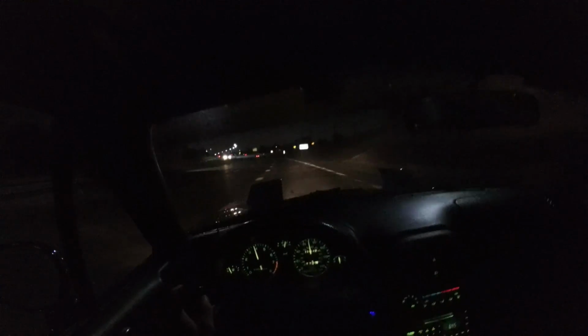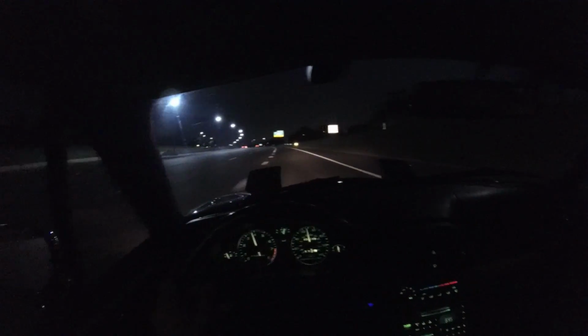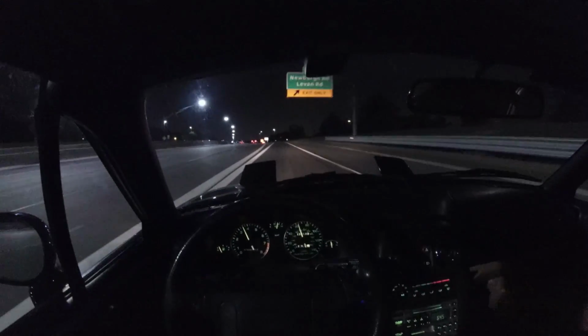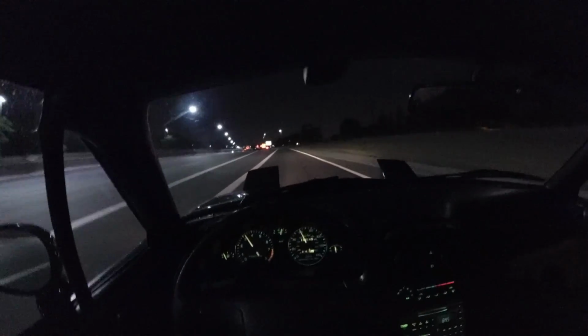At least this particular Miata. It's just the way that it's set up and the way it sounds, and, you know, pedal placement. And I mean, just to think this car used to be an automatic, and my buddy swapped it to a 5-speed.